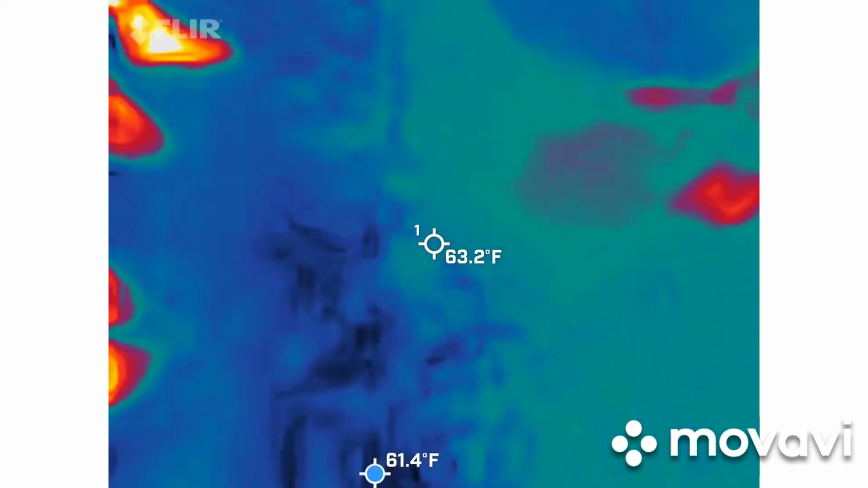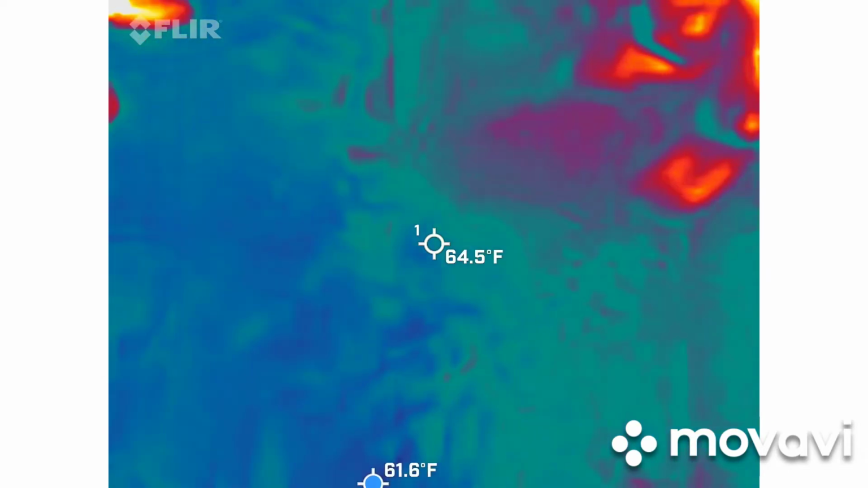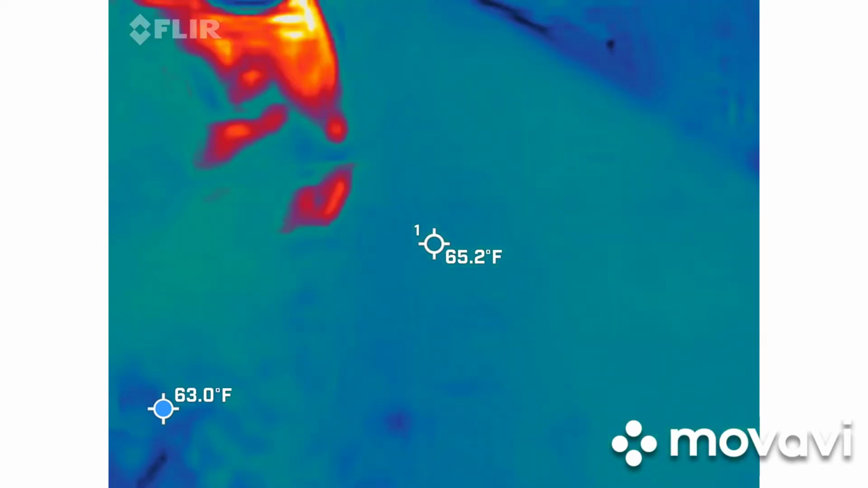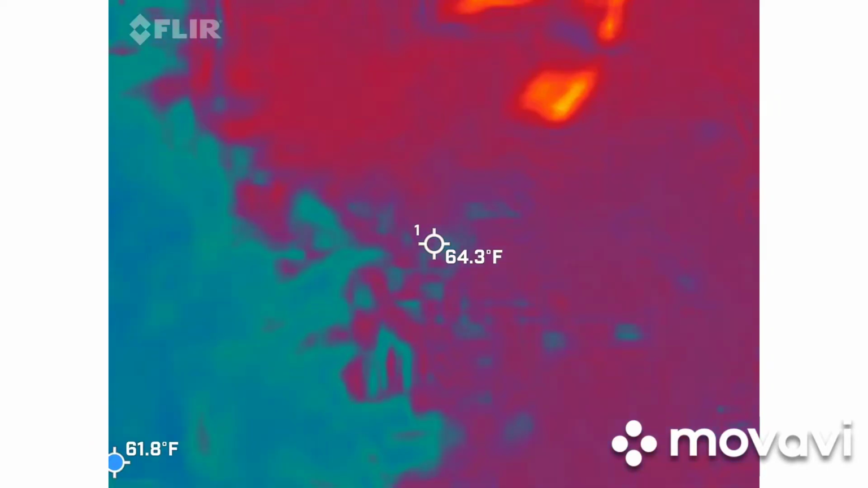Okay. I just saw 3.3 for a second. I kid you not. We're also right next to an electrical pole. It could be. Right next to what? See? That's why you guys keep me around. There we go. We're right next to the electrical pole. Oh, okay. Well, that's not exciting.